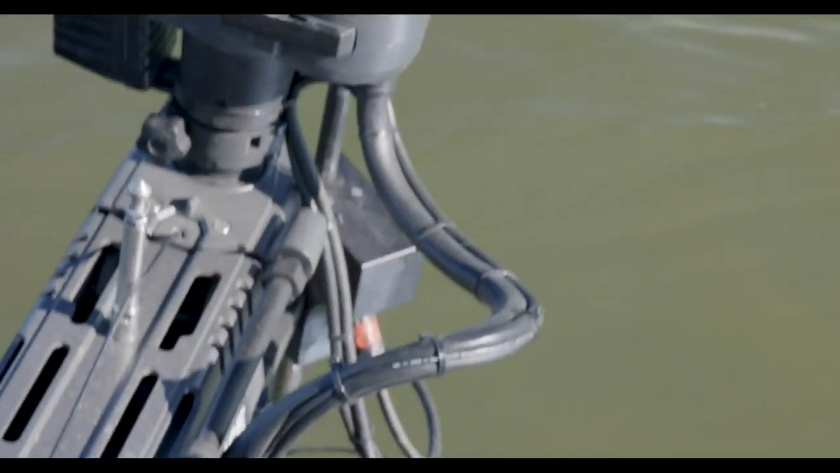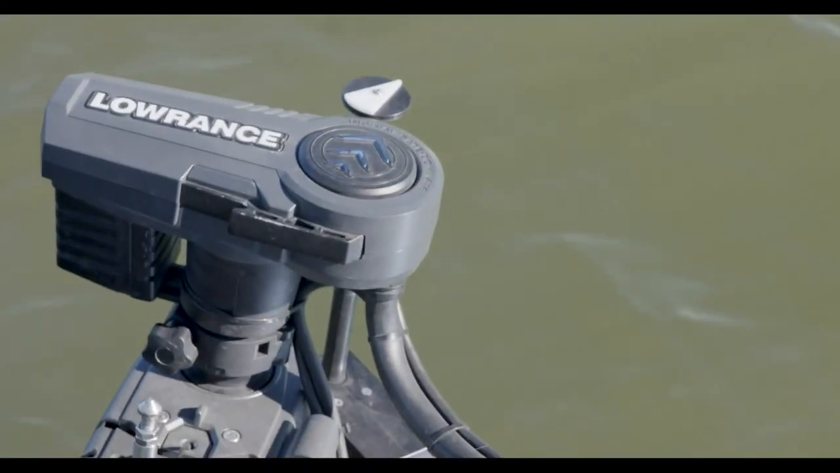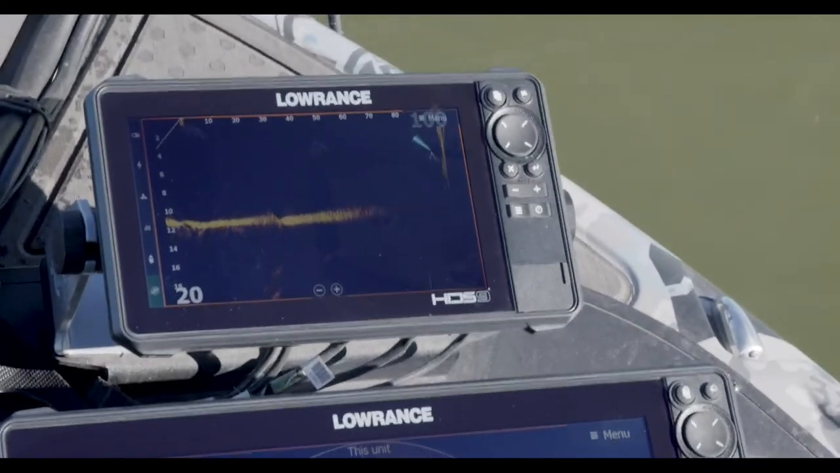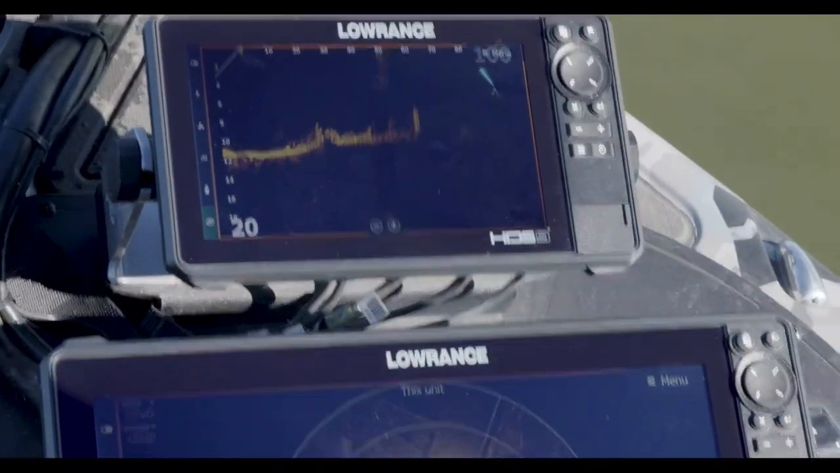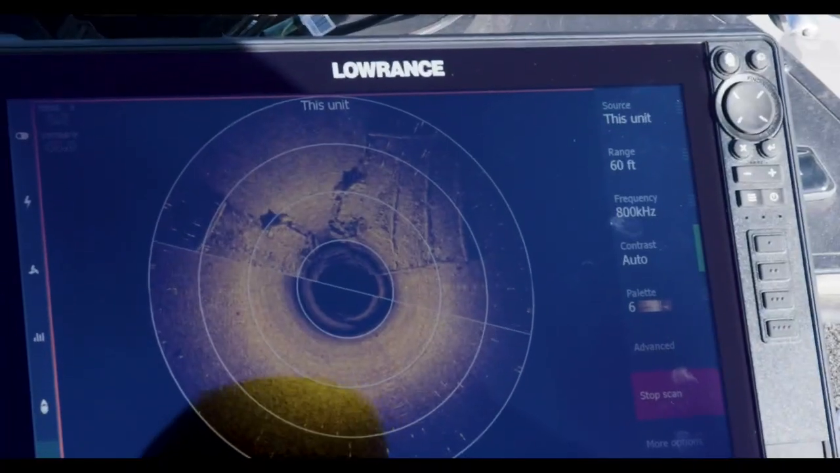Almost 90 degrees to your... Can't quite get it, my ride height doesn't turn that direction. But there's one right there. Oh yeah, you can see it right there. Look at it. Right there. You see both walls of it. Oh yeah. That wall and that wall. That's pretty cool. That is so cool.